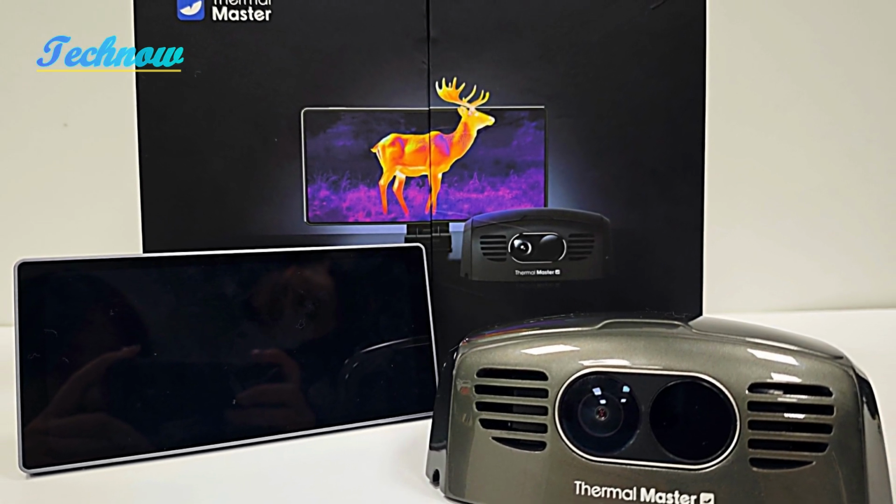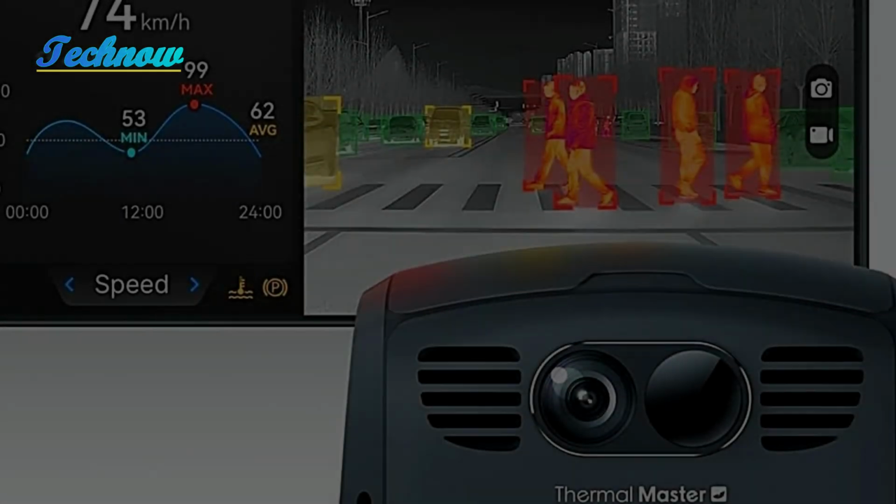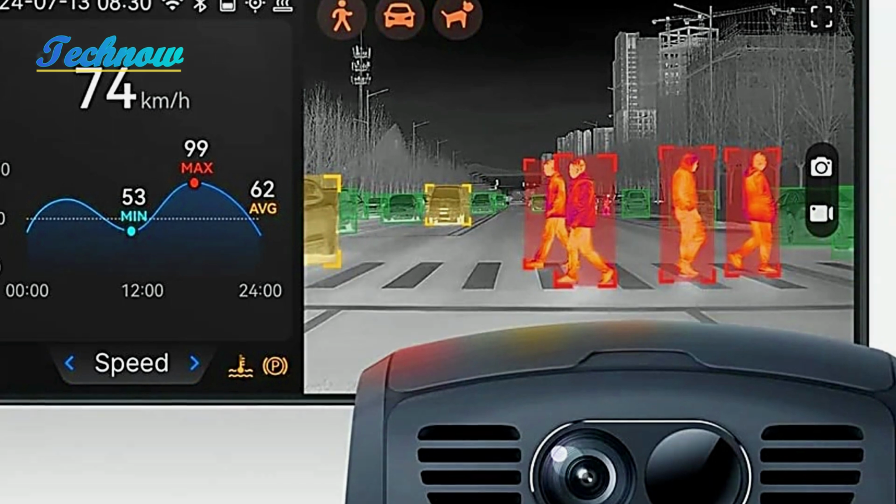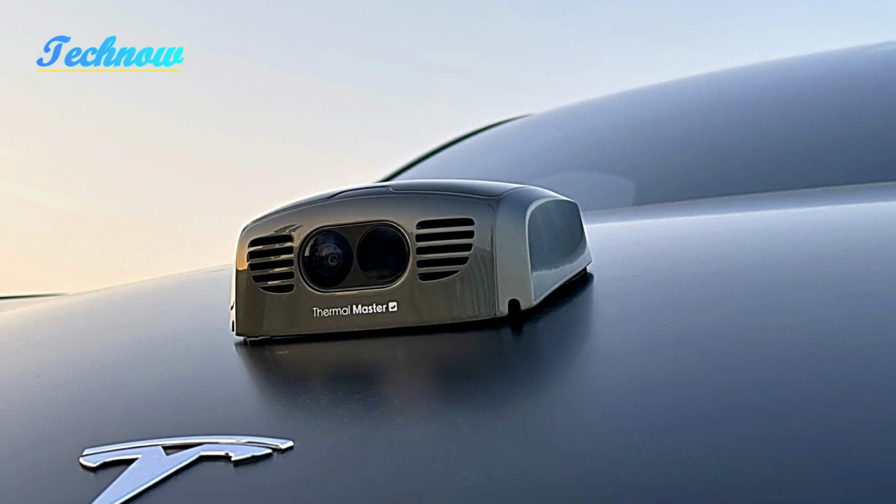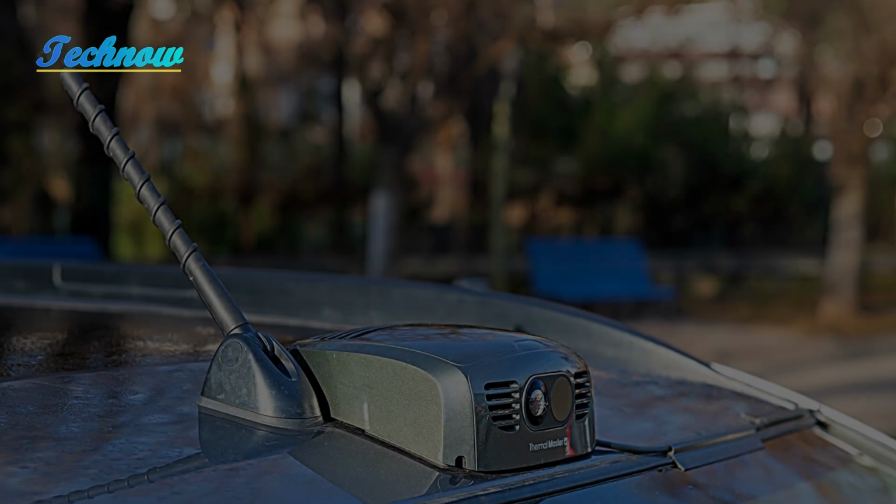Today, we're diving into a hands-on review of the Thermal Master NV300 Max, an onboard thermal imaging dash cam that promises to transform your nighttime driving experience. Whether you love to cruise after dark or simply want an edge in low-light conditions, this device could be your new best friend, though, as you'll see, it has some mixed results.